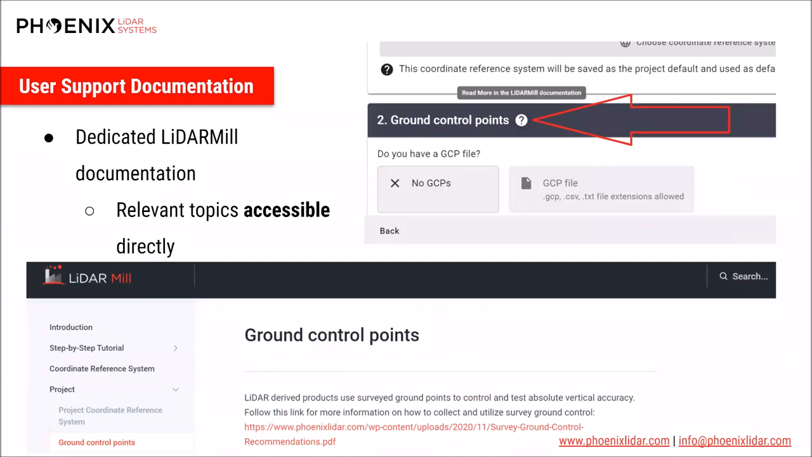So, for example, if you are uncertain about ground control, maybe how to use it in the software, or just want some general guidance on it, you can click on the help button and get direct access to our documentation.